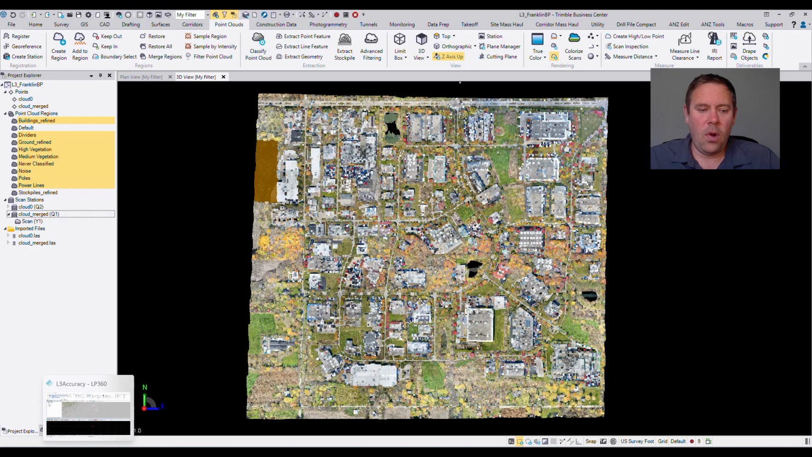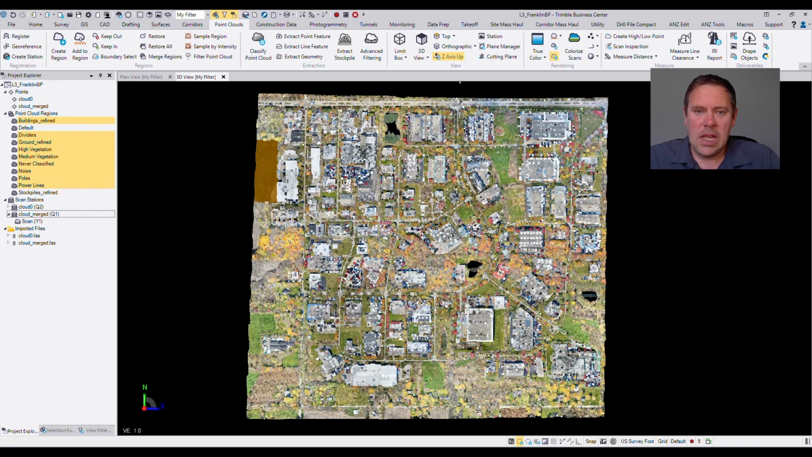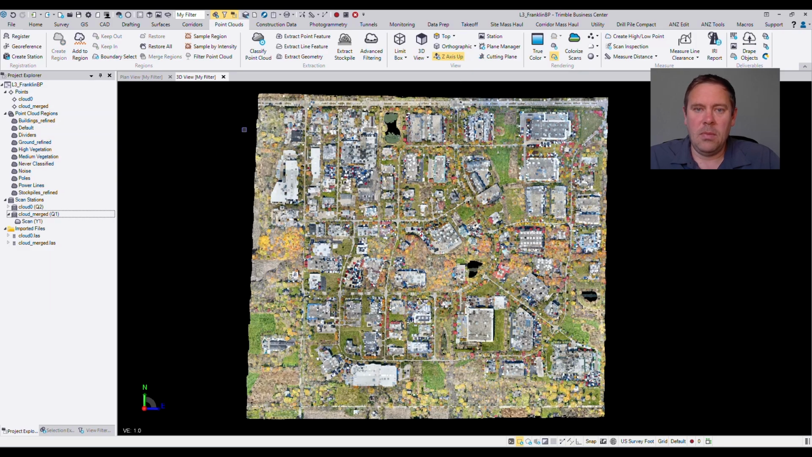I've got one more. We're going to look at this in Trimble Business Center, another program we're really fond of at Seiler here. So in TBC, this is the entire business park block I flew. So I did do classification and all that. TBC does a fantastic job with that. Other than maybe showing you the colorization of that, I'm not going to jump too deep into it here.